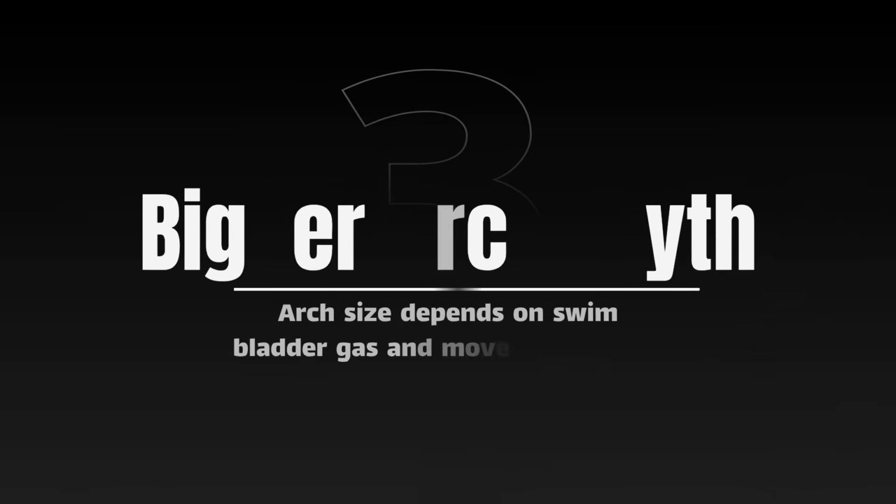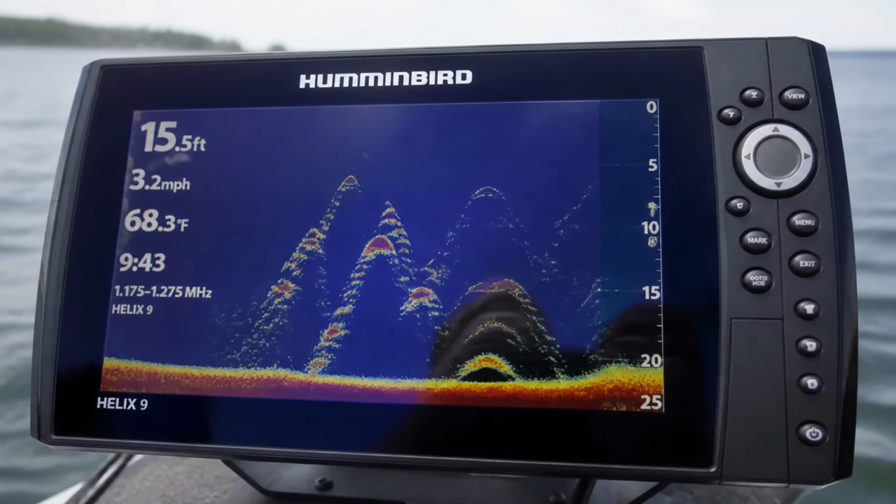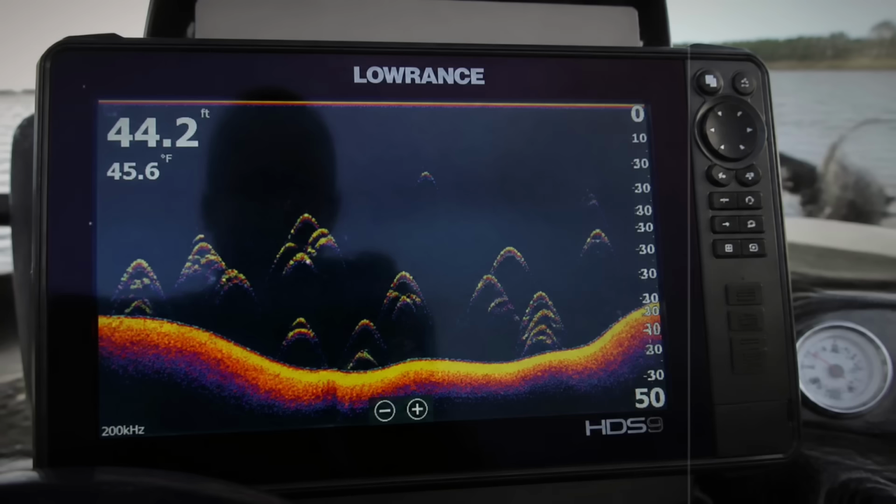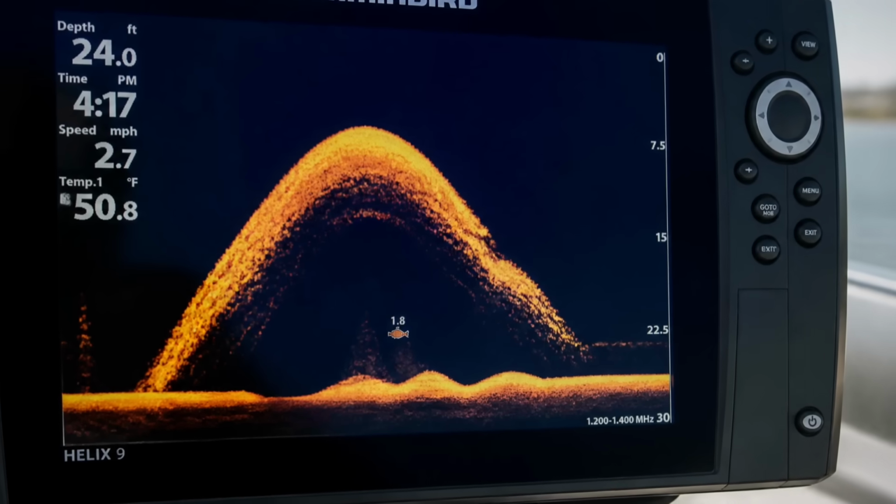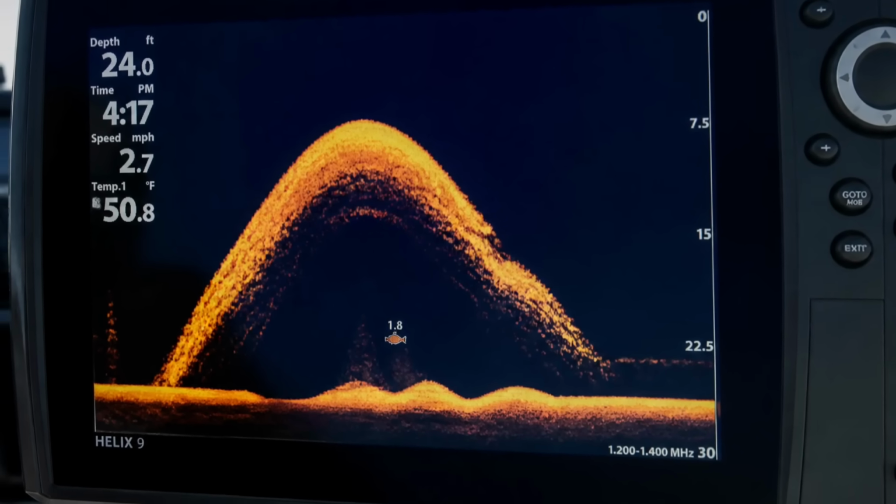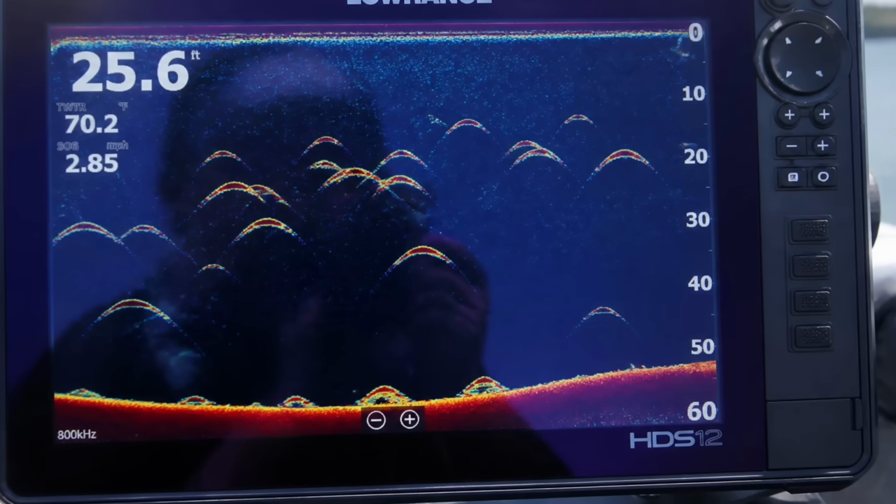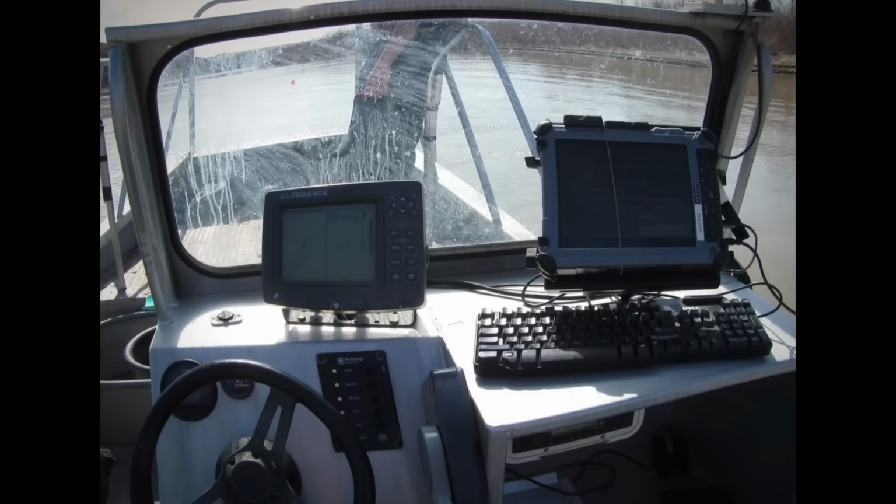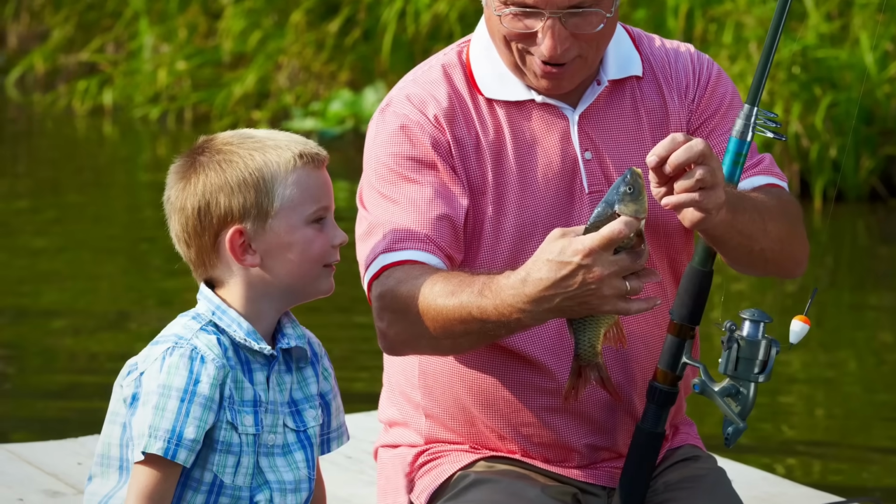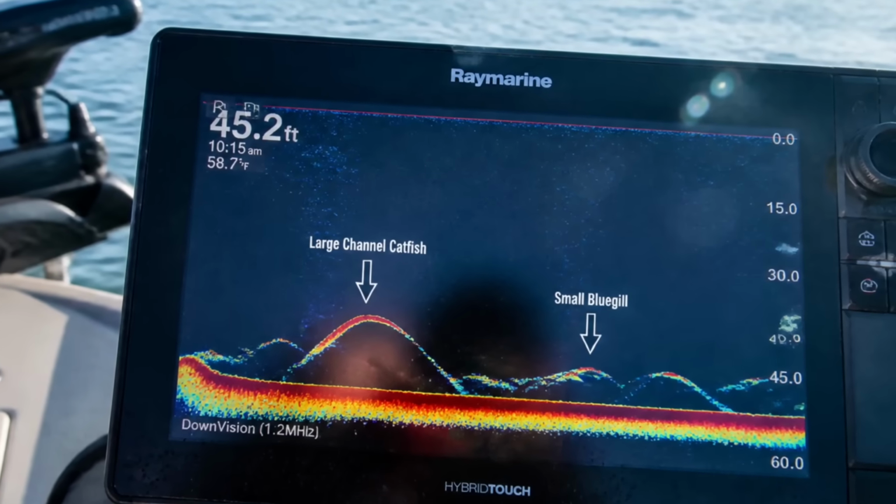Number 3, and this one's quick, but it is a myth that costs people fish all day long. A bigger arch is not a bigger fish. The thickness of a mark comes from how hard it bounces the sound back to you, and most of that bounce comes off the gas inside the fish's swim bladder, not off its length. And the length of the arch? That's just how long the fish happened to sit inside your beam, which depends on your speed and its speed, not on the size of the animal. So a slow, fat channel cat and a quick little bluegill can leave marks that fool you completely.